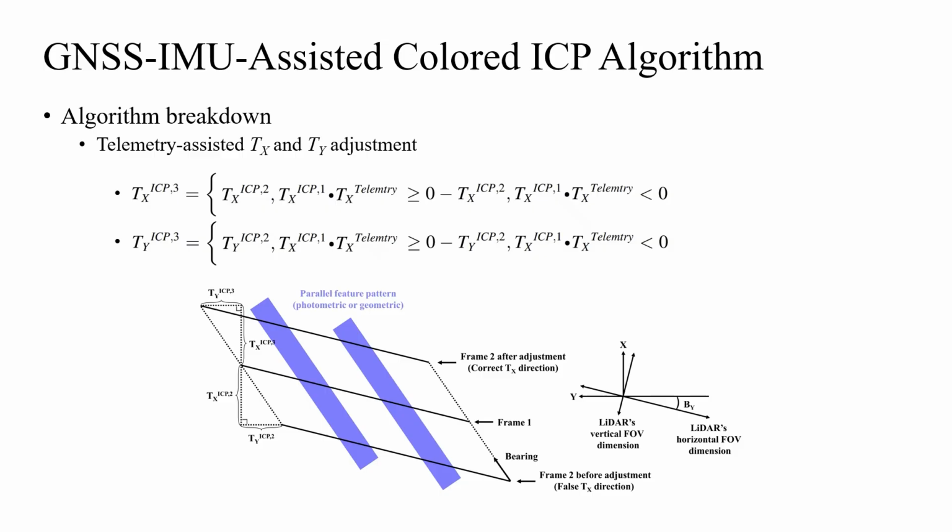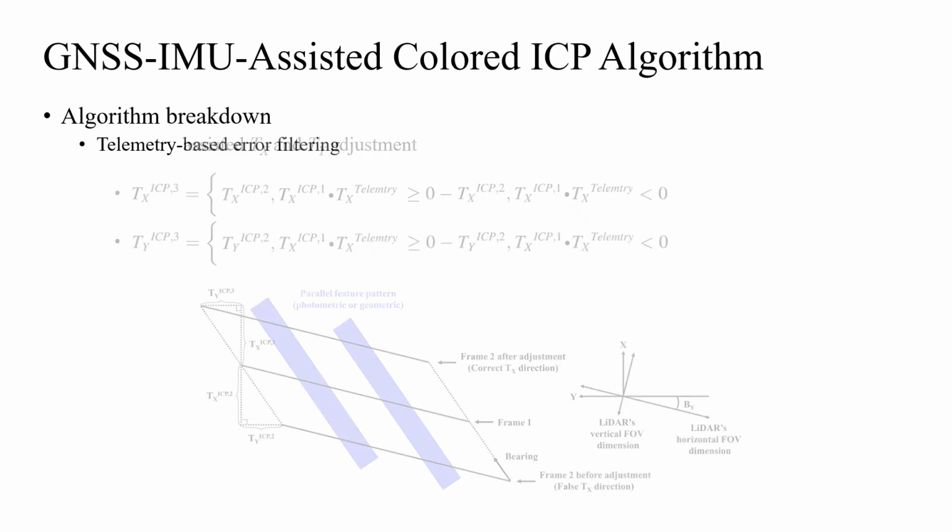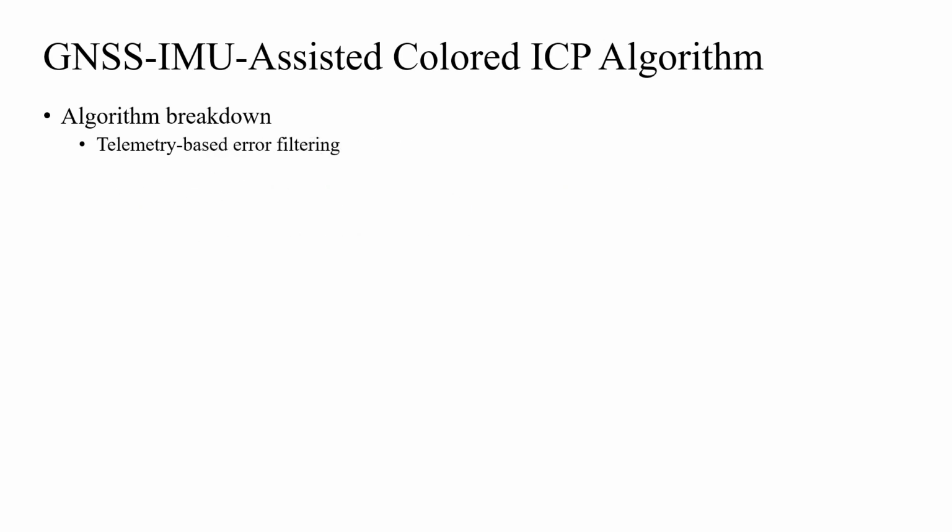This figure here shows how the relative pose of LiDAR frame 2 changes with respect to frame 1 after telemetry-assisted adjustment, assuming the relative bearing follows parallel patterned features and UAV headings of 2 LiDAR frames are the same. In the diagram, each LiDAR frame is represented by a single laser scanning line, and BY and TY are exaggerated for illustration. The final step is telemetry-based error filtering.